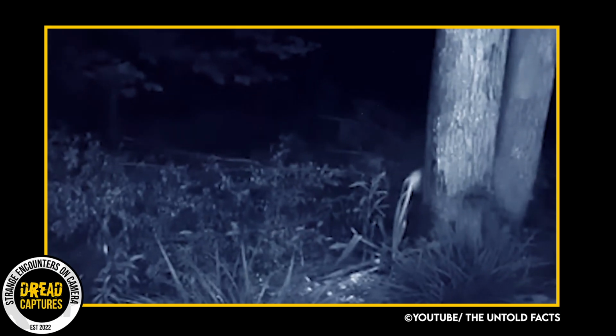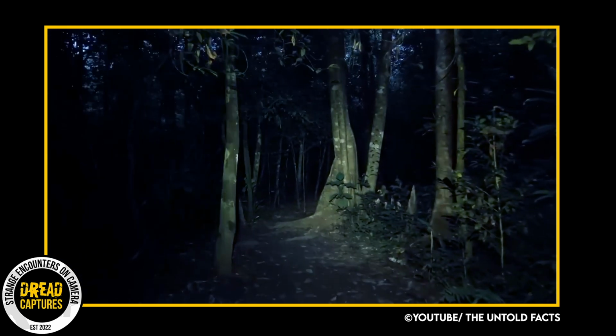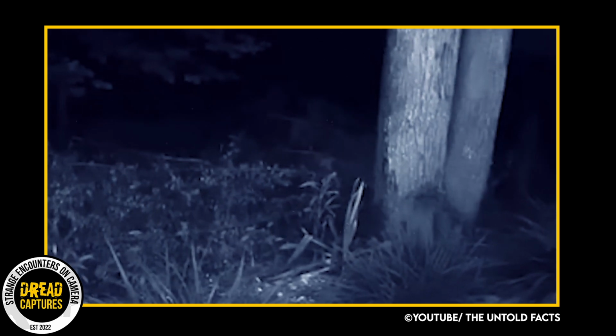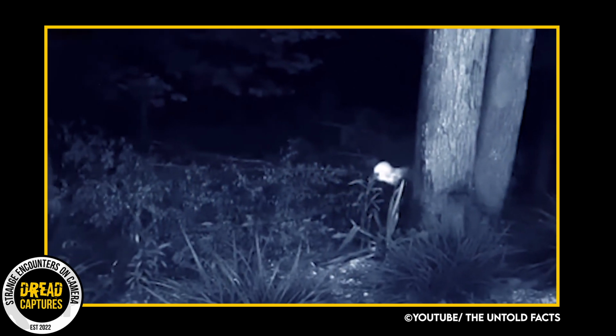Now, the following footage claims to show something frightening hiding in the woods, but the validity of this claim is highly questionable. The supposed creature is never fully revealed to the camera, and its movements, while quick, could easily be explained by a number of other factors. Additionally, the lighting in the video, while aided by infrared, would have made it difficult to accurately identify the source of any movement.